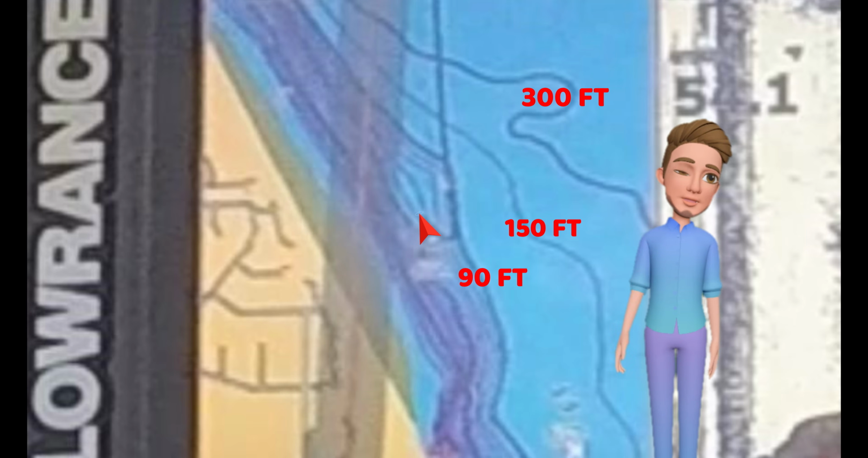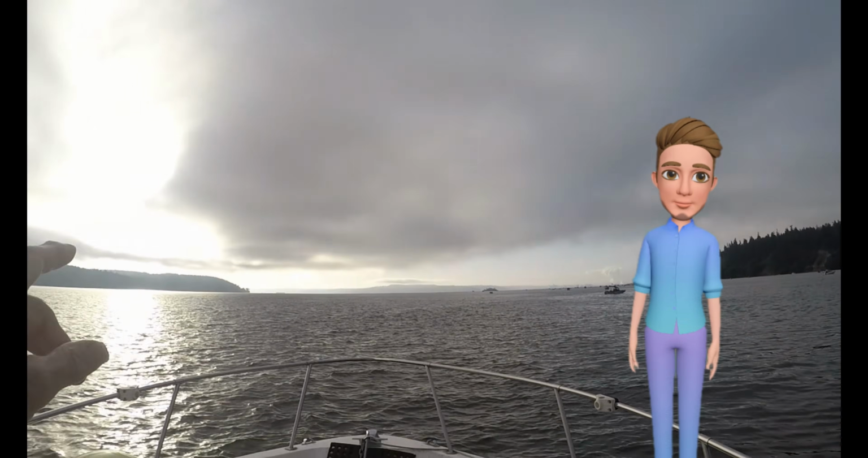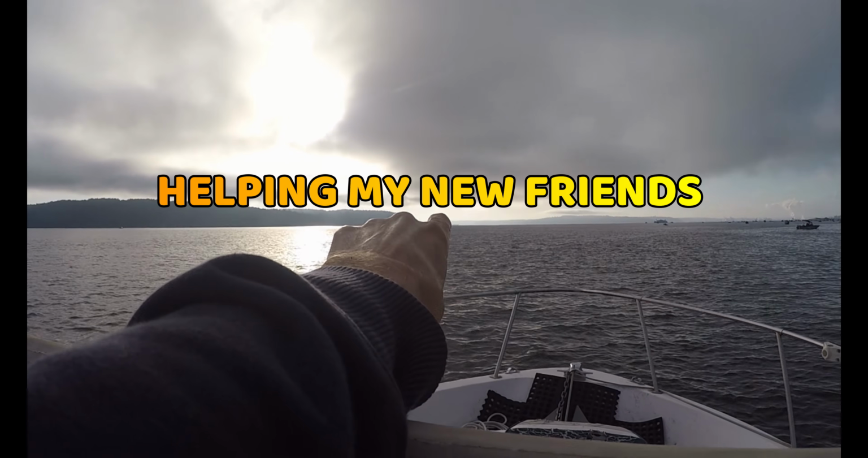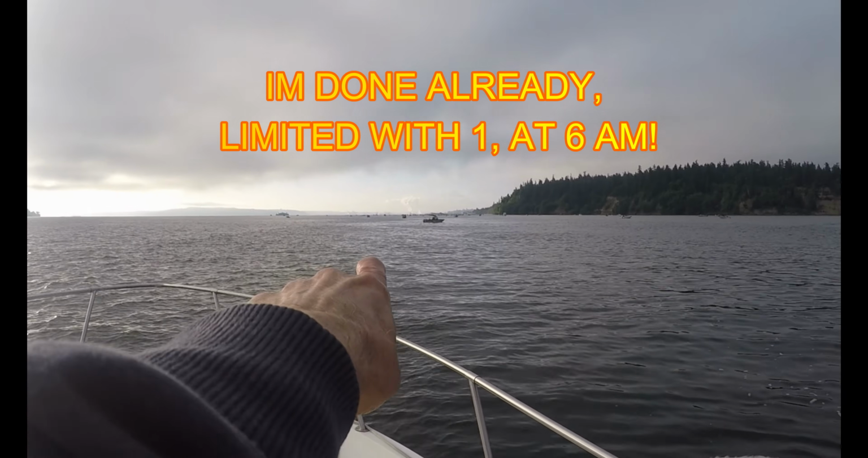Because I know how to read the rip, I am able to catch fish fast. Here's where I'm showing my friends how to do it. Those guys went to the island over there. They're one of those boats way over there. And the way the tide's pushing this way, see the rip I'm on right here?